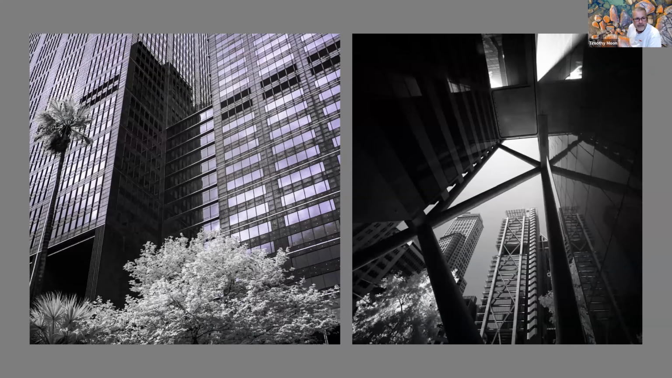So you've got that really harsh geometry, and then you've got the subtle foreground of the foliage, but the foliage has gone white, and the glass panels are showing off that mauve sort of tint. So yeah, it's a real change to how we see things normally, and there again, just the subtle gradients that you get.